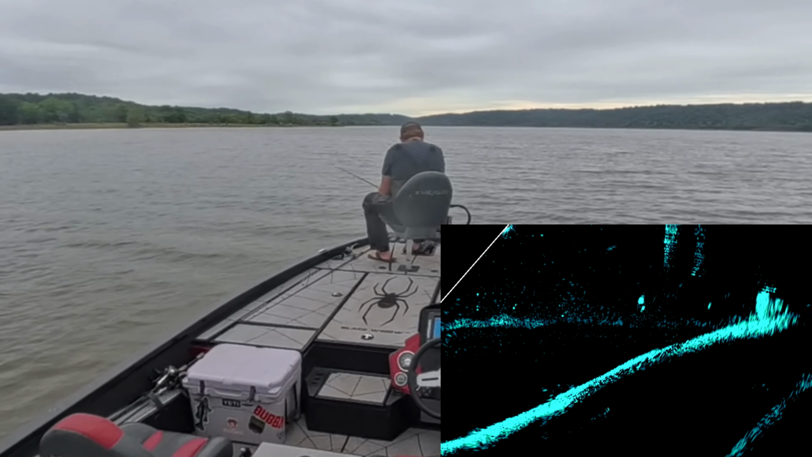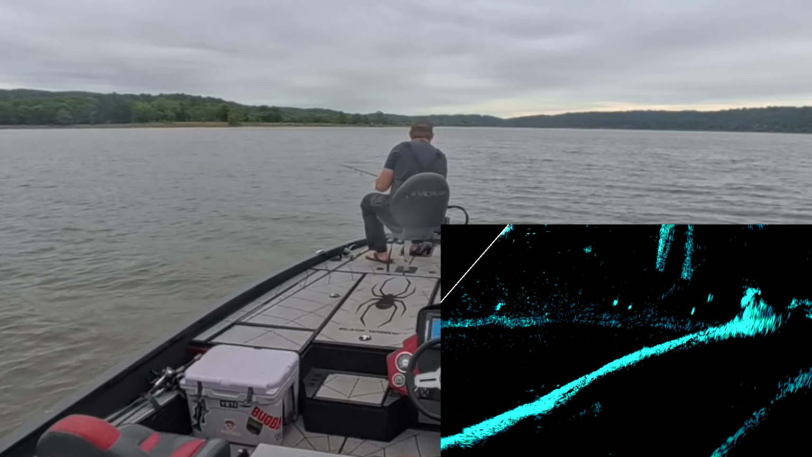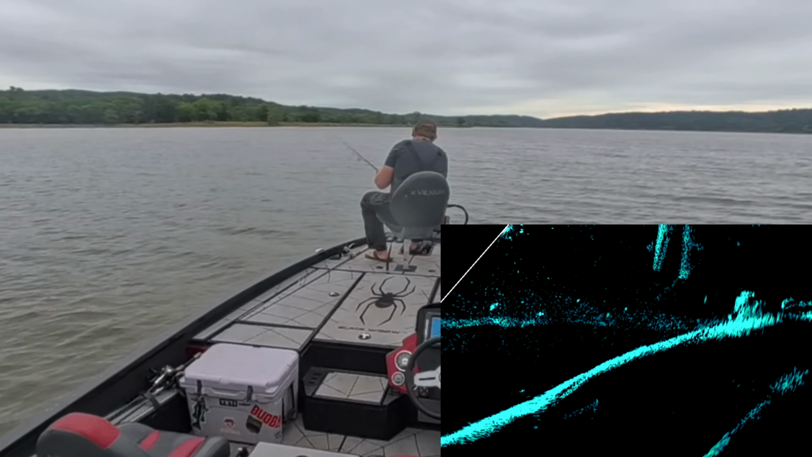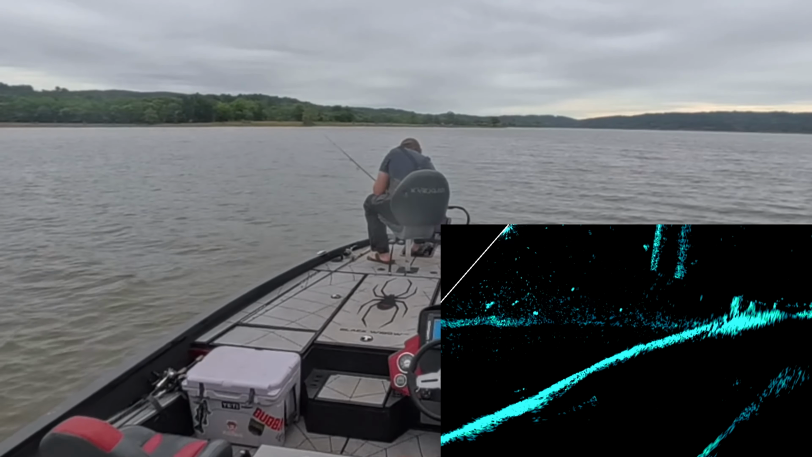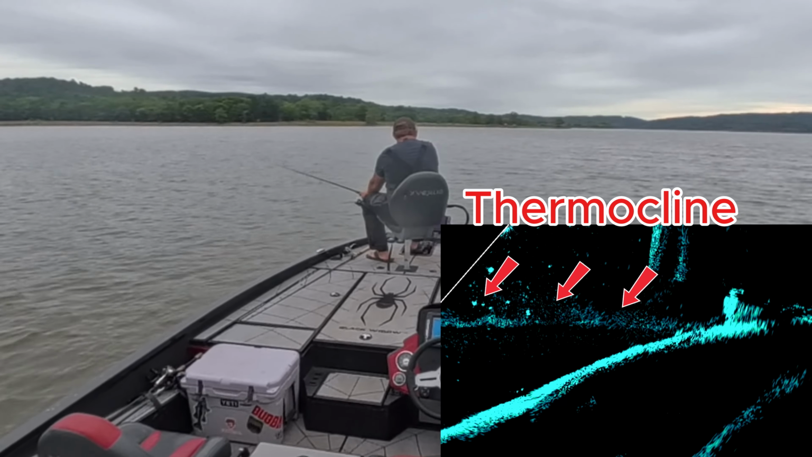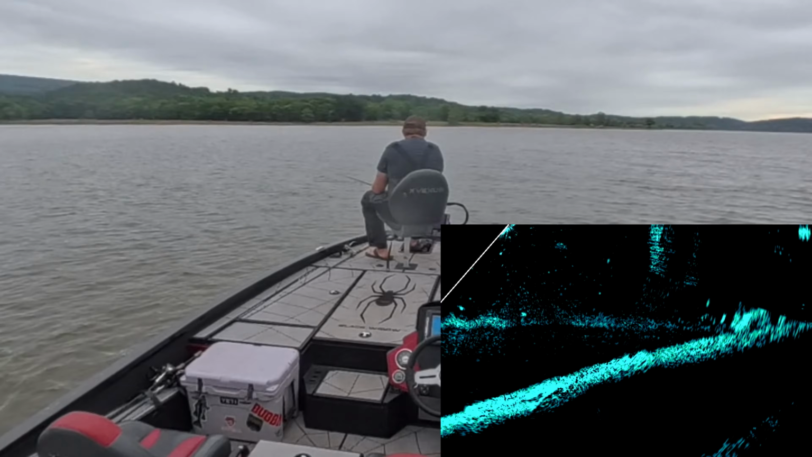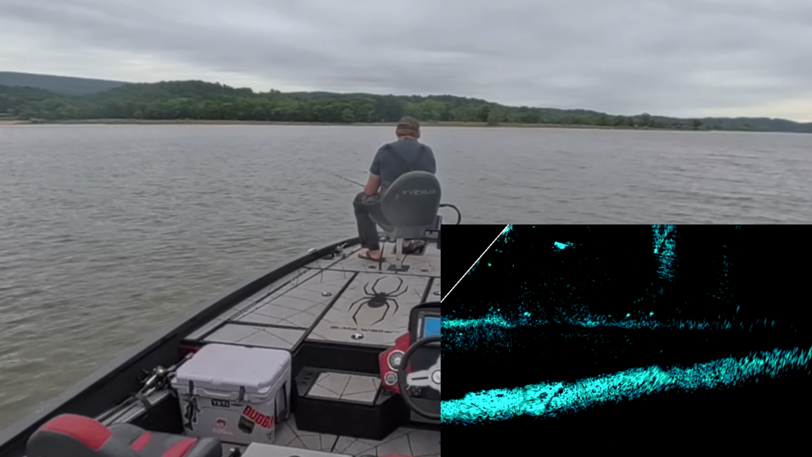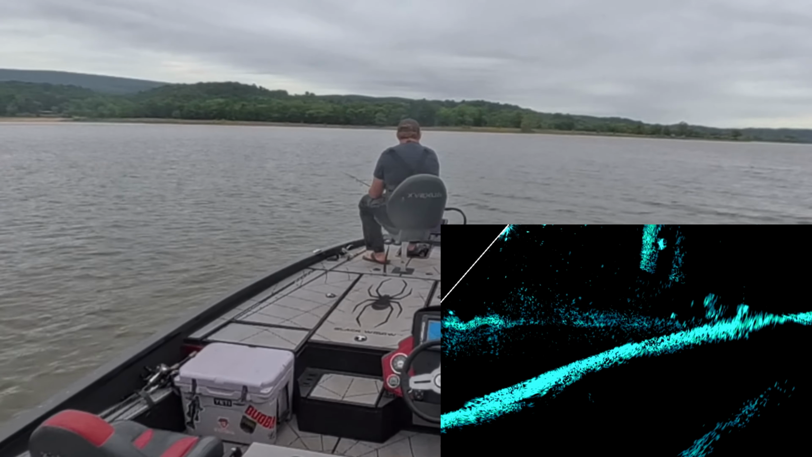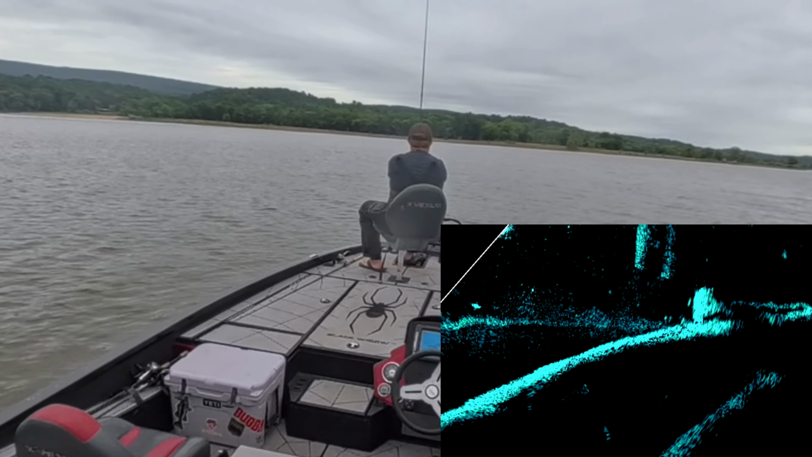Get up here. Okay, so this is kind of what I was doing the other day right here. This is it. I don't know if there'll be fish on it, but where you can see that Thermocline at about 12 feet today, it intersects the bottom there, and there's just a bunch of fish, and hopefully there are a couple crappie in there.